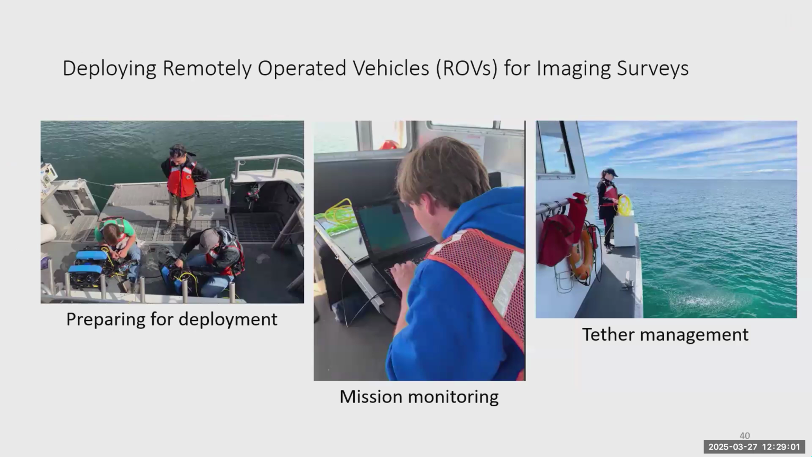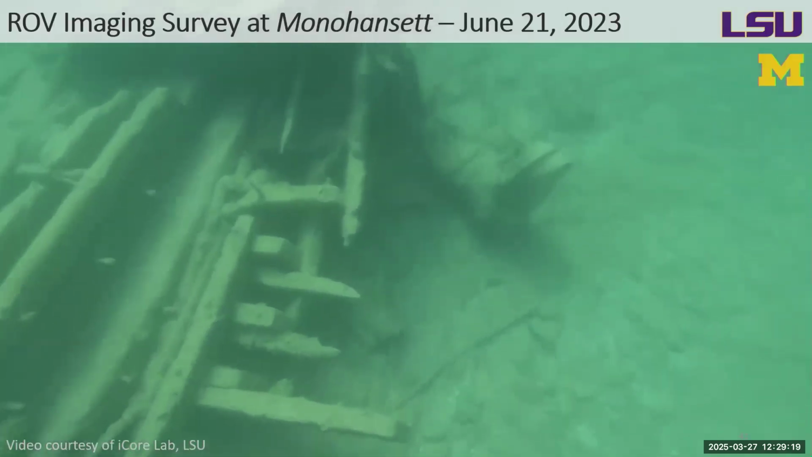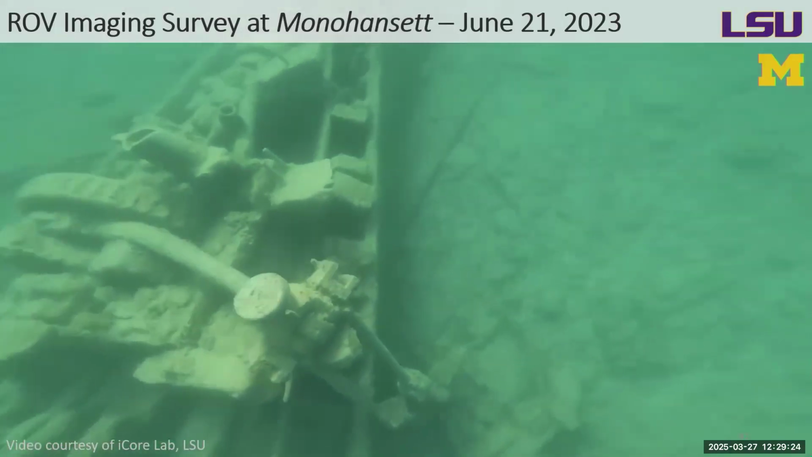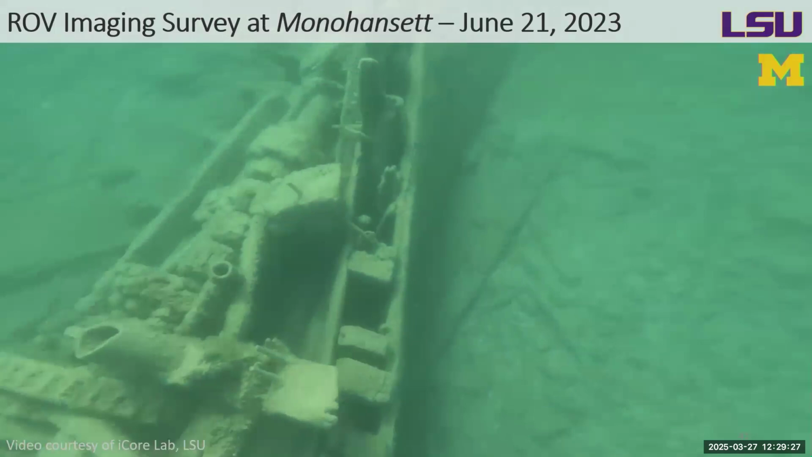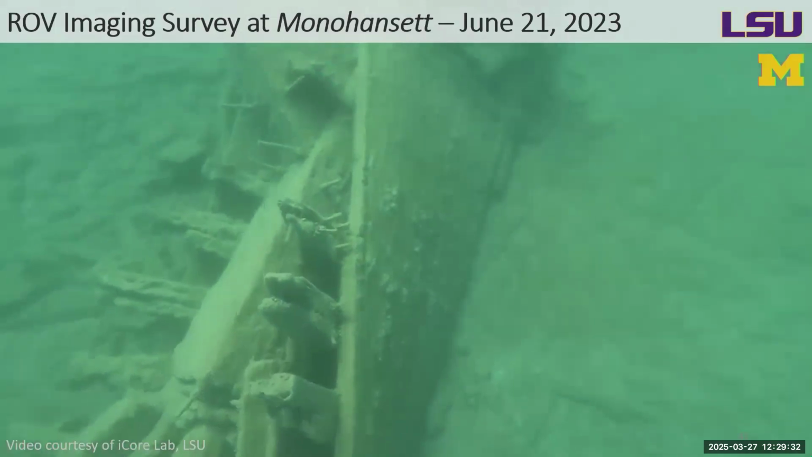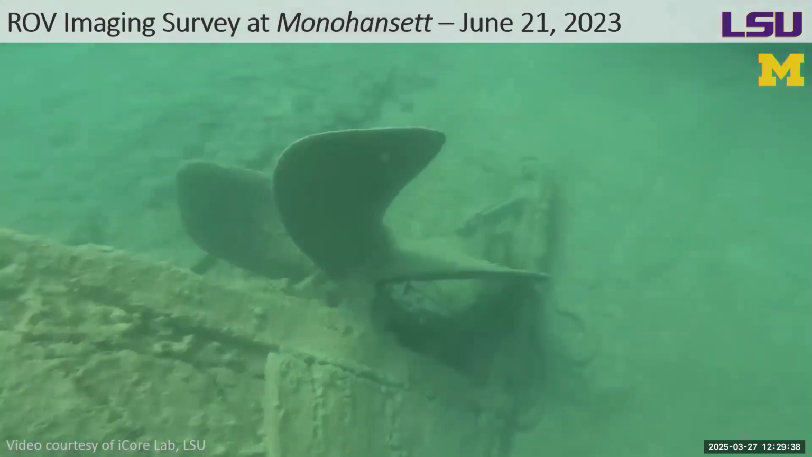I just like to plug this because tether management is really hard, so that's always my task. And the LSU team did a really nice job with their data collection. So this is actually from, I think, one of the first autonomous surveys that we did. It'll play, hopefully not too loud. Yeah, so this is a survey of the Monahans shipwreck site. That is one of the shallow water sites in the area, but I think it's a pretty cool site because there's a lot of interesting features. As the vehicle moves further, you'll see one of the boilers that is still intact as well.